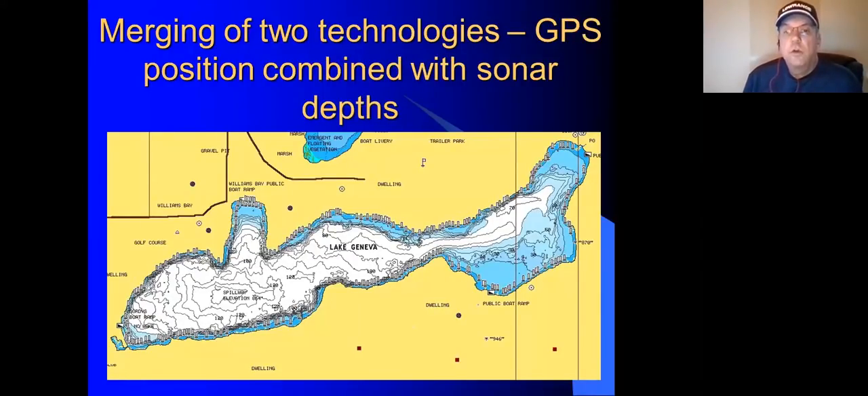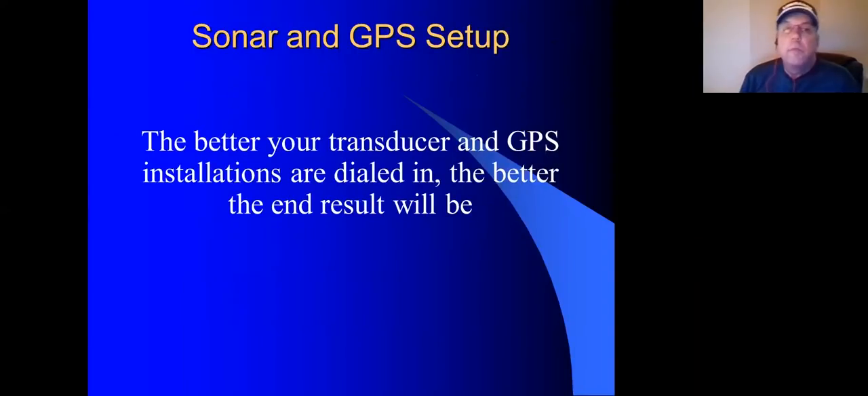The advantage now with companies like Navionics is they're loading more and more data on these map cards, which makes our searching capabilities for locating fish, whether it's structure or drop-offs, much better, so we can get a much bigger picture and view of it.